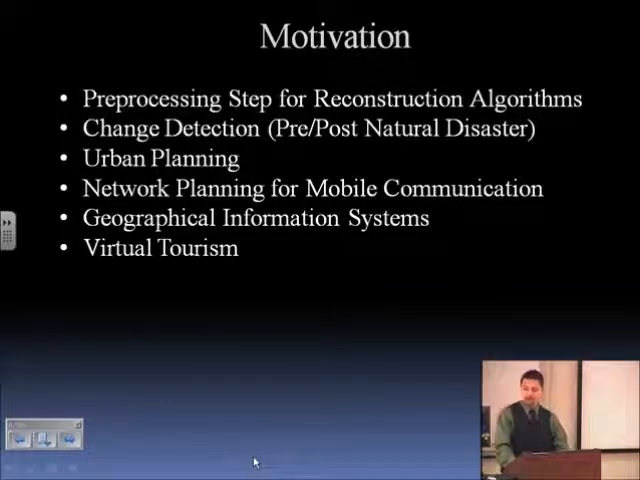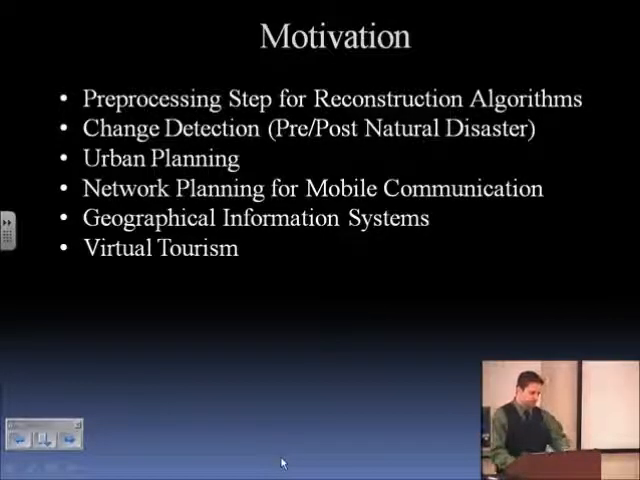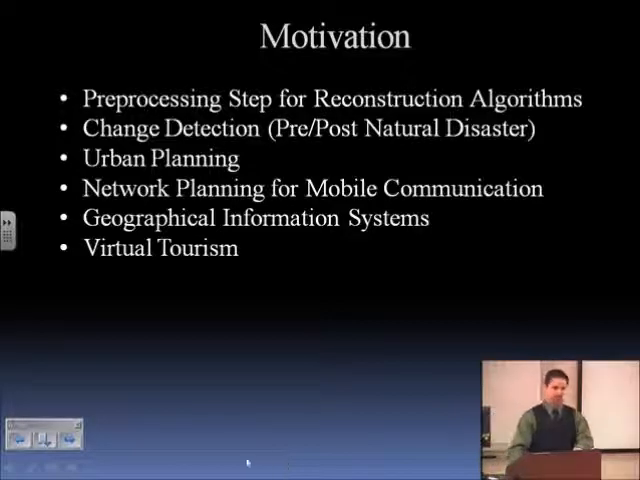You can also do an urban planning analysis. You can detect where the buildings are and then plan where you want to build future buildings. If you know where the buildings are, you can have optimal cell phone tower placement. There's also applications for virtual tourism and geographical information systems. The important thing here, and this is something that the industry is striving for, is to actually minimize the amount of user intervention in this building detection process.